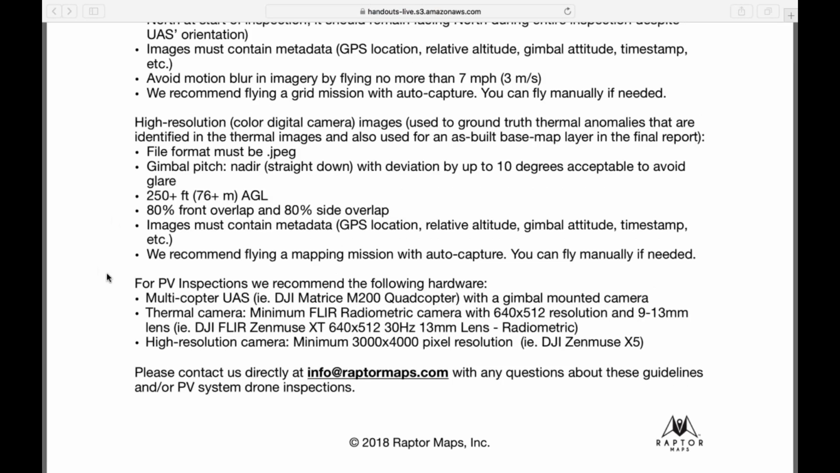As we come down to the bottom of that page, we have the M200 listed as a gimbal mounted option. We have a minimum FLIR radiometric camera with a 640 by 512 resolution and a 9 by 13 lens, and here's another cool tidbit of information. What if you don't have a 640 by 512? What if you don't have a 9 or 13? There are some adjustments. You have a 336 XT, or you have not even an XT.